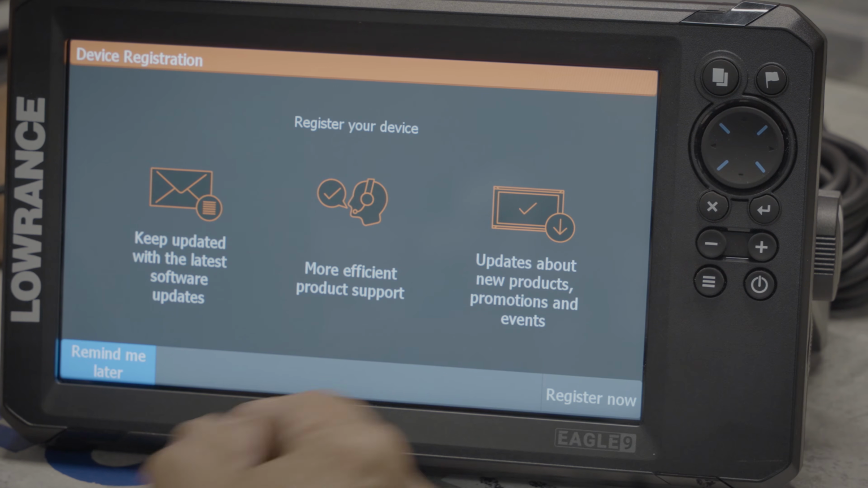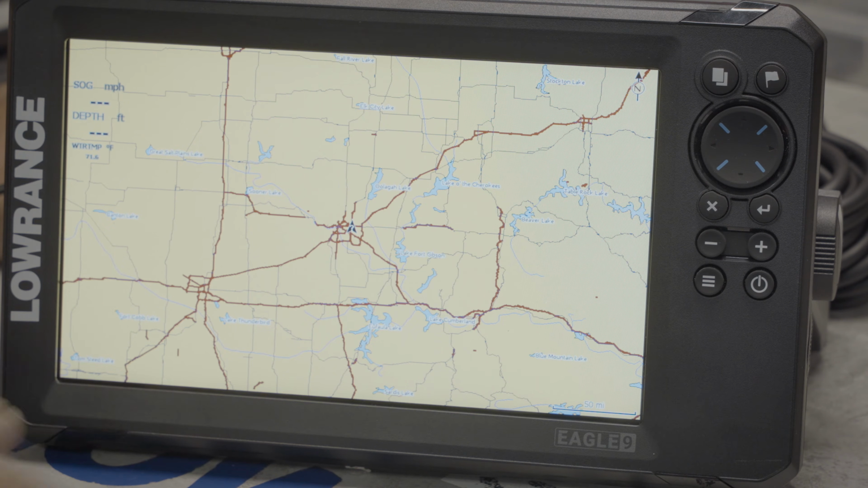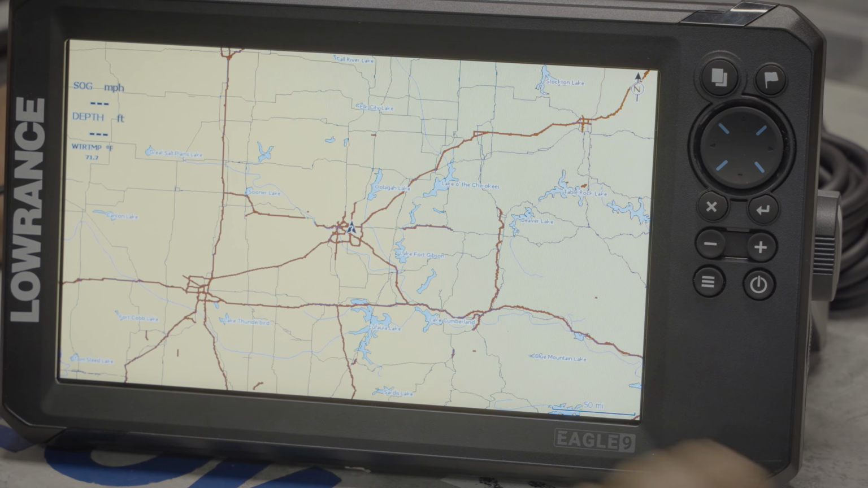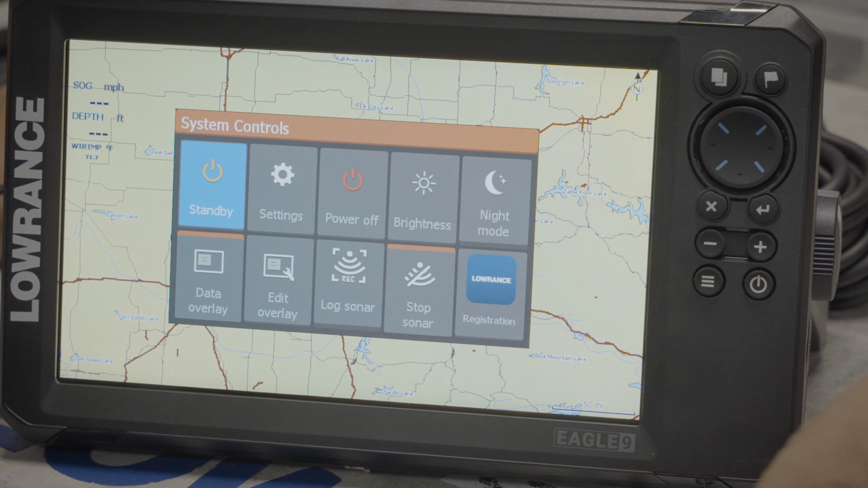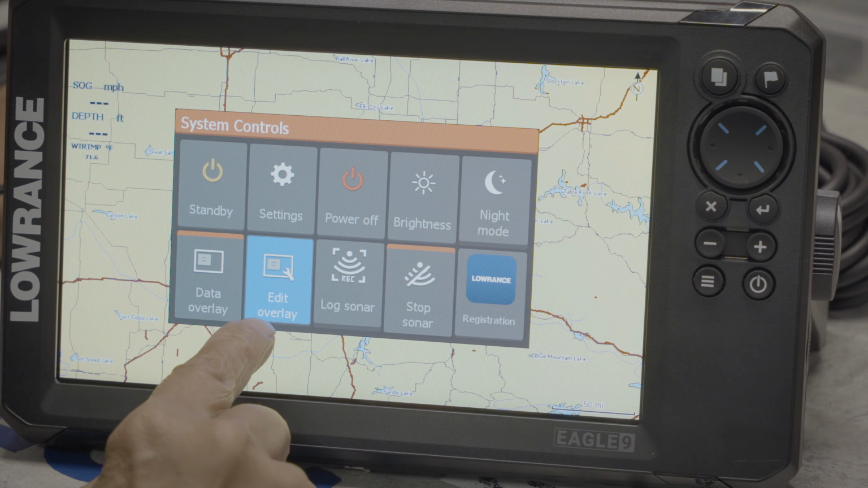When you purchase the units, press enter again. The units are set up poorly as far as we're concerned. So when you buy the units from the factory, we're going to do the overlays. A little bit tricky, but we've gotten really good at setting them up. The first thing we're going to do is hit the power button. We're going to arrow down, arrow across, edit overlay.